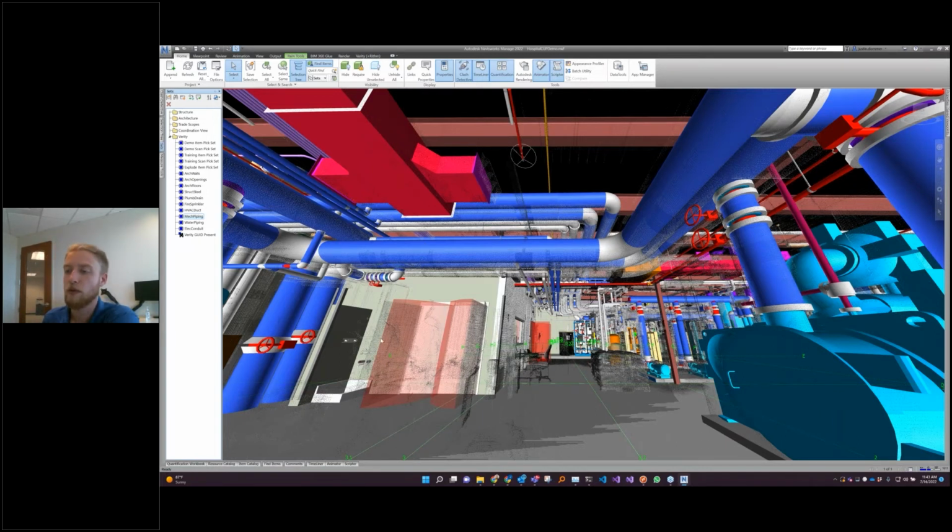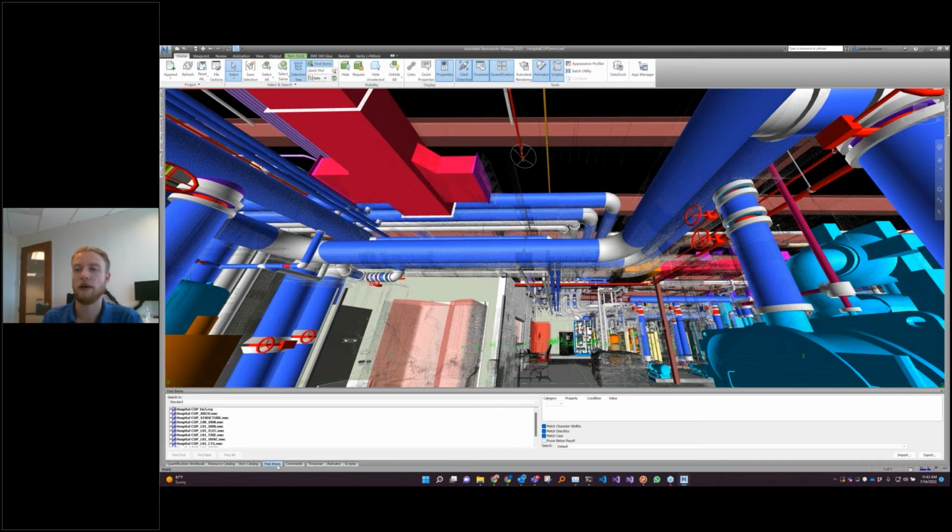Now, to create sets like this, there are a bunch of different ways. This is the standard Navisworks workflow, but a cool thing you can do is use the find tool, where I say I want mechanical piping. You can go through and look at the different categories and properties, and define information for those elements to search for similar geometry.